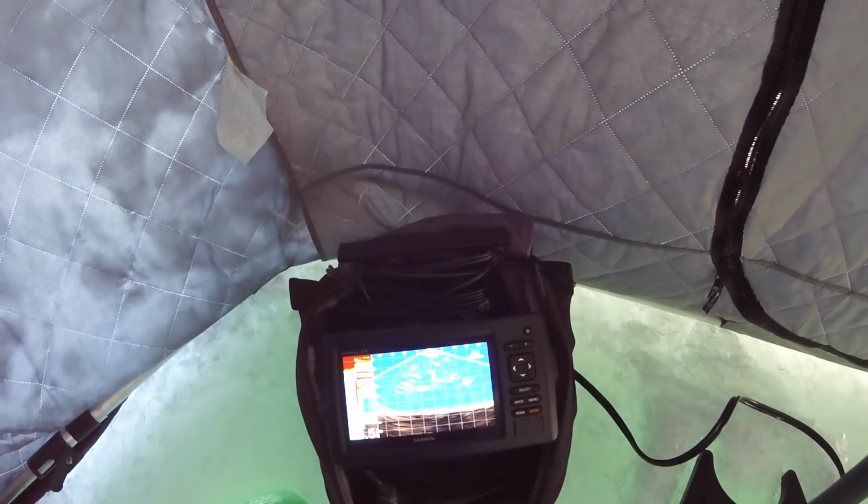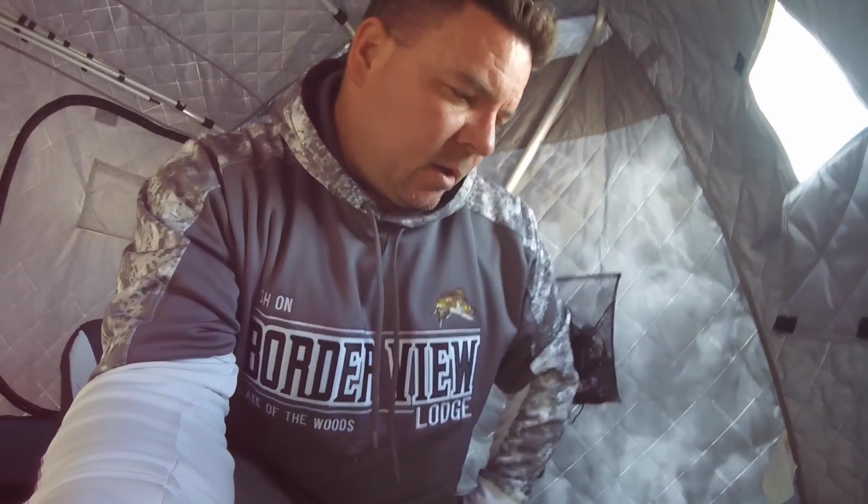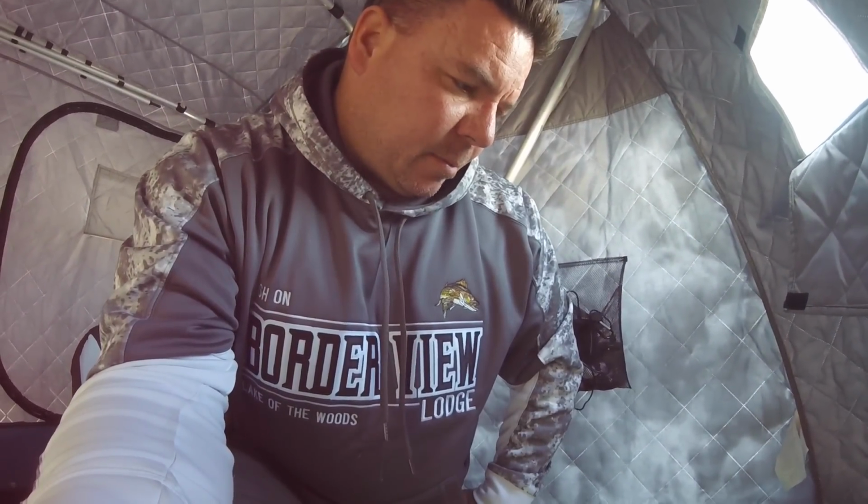Right now we've got it in the down view mode, and this is something that took me a minute. I got it home, I played with it, took it out of the box, and was playing with the settings, just getting familiarized with the product. For some reason I couldn't get it to go into forward view mode, and then I couldn't get it to go back into the downward mode when I wanted to.